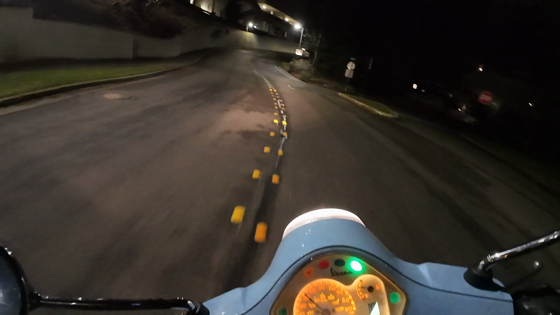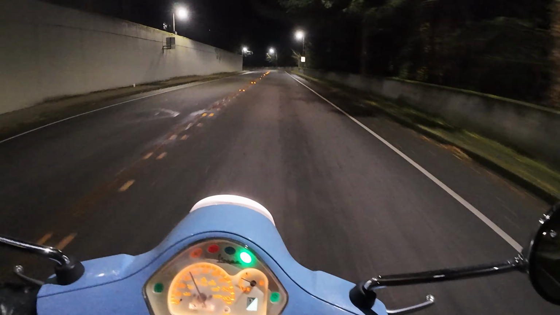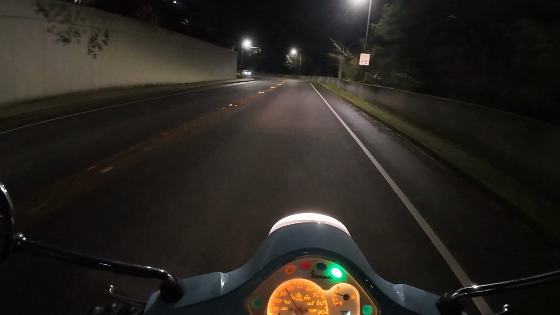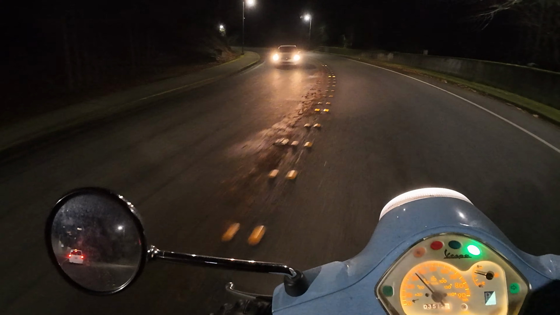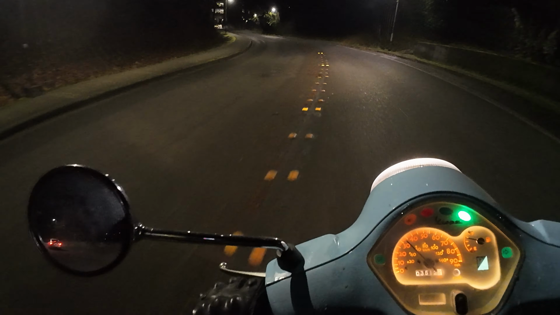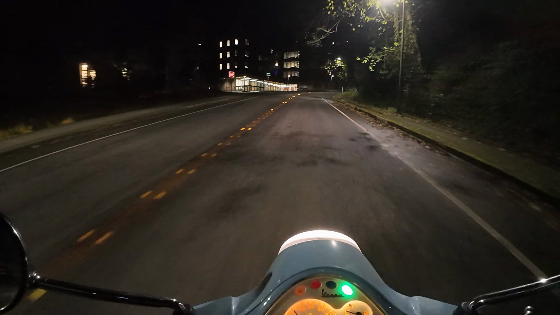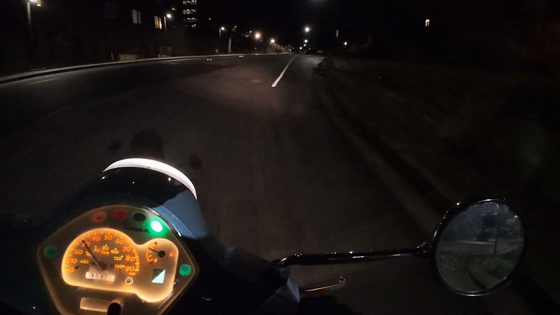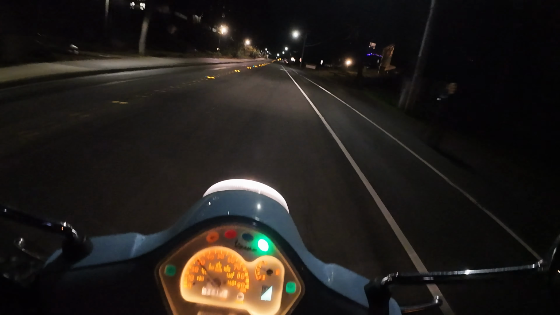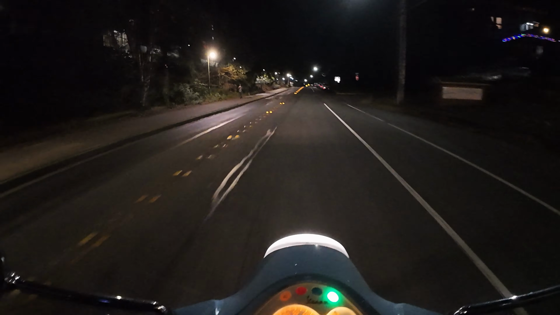Here we go. Let's give it a little bit of gas. Whee! Look at this, guys. I don't want to hit it too hard because these roads are wet still. Great. This thing is awesome.